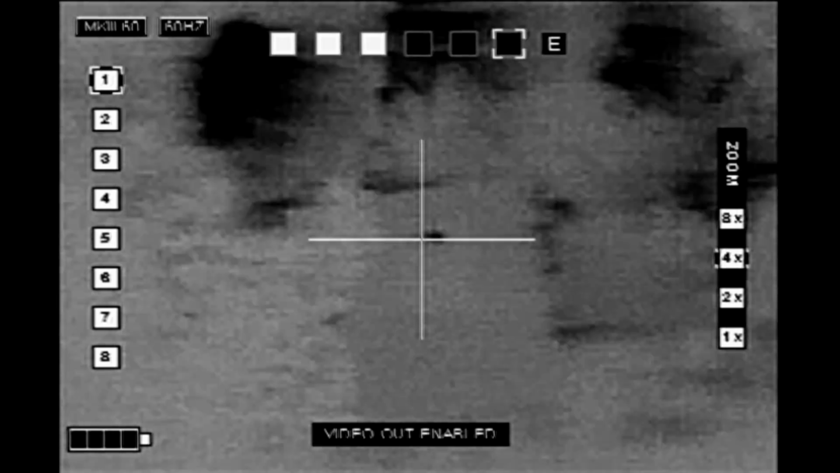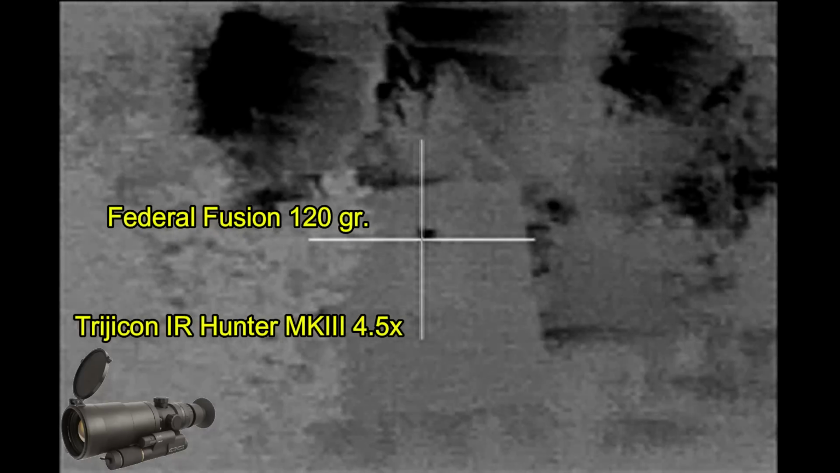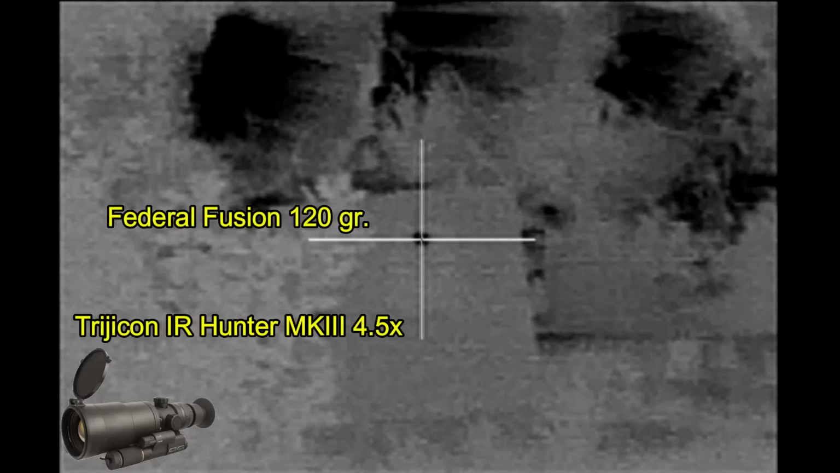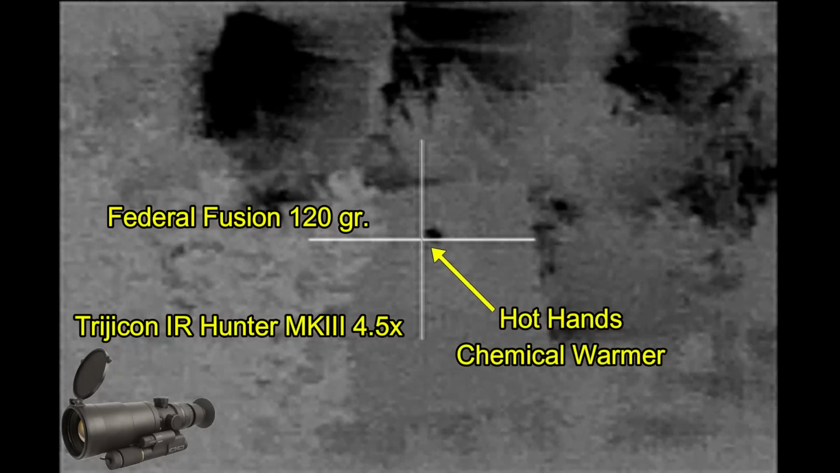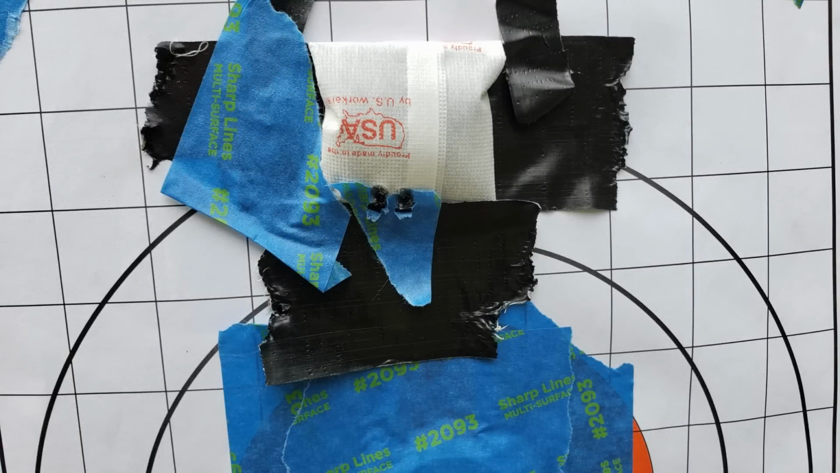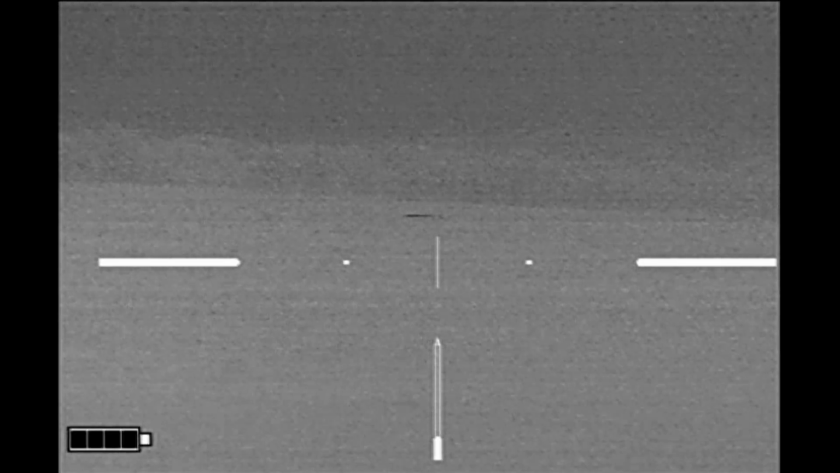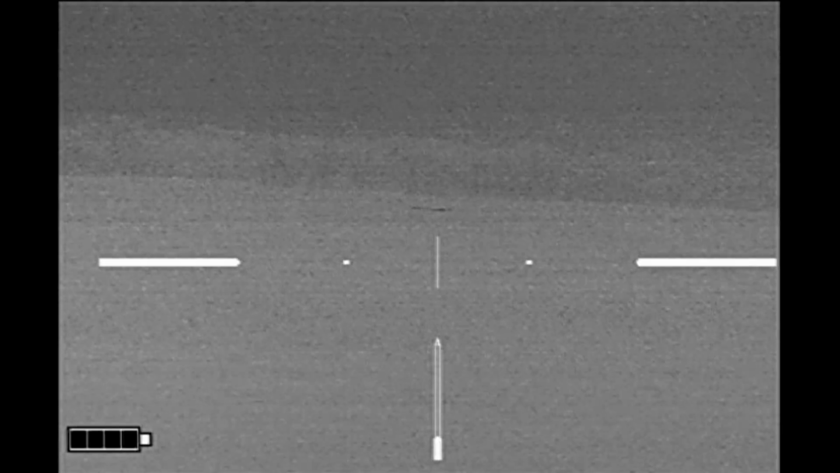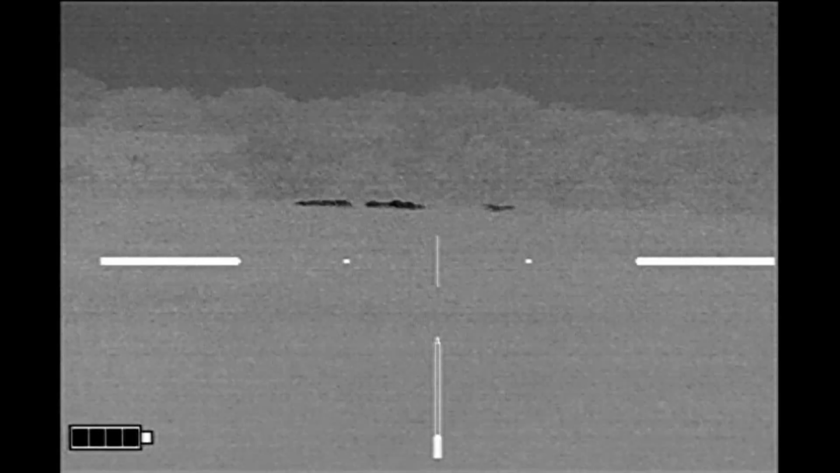So here I've changed over to my Trijicon IR Hunter Mark III thermal weapon sights that I put on the rifle. And I'm getting it zeroed in on the chemical warmer target. And those 2 shots were a little bit low, so I made one adjustment. And I was ready to go hunt. Carpe sus. Started off on my first property of the night. It's still daytime at this point, and I can see a small group of hogs way off in the distance.